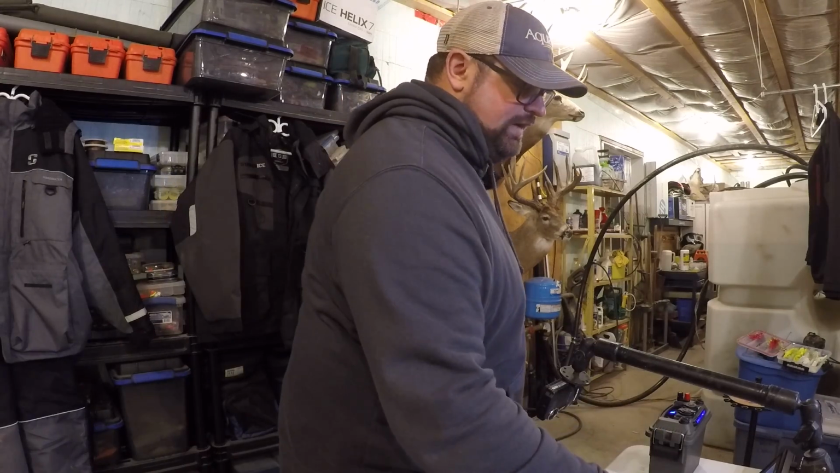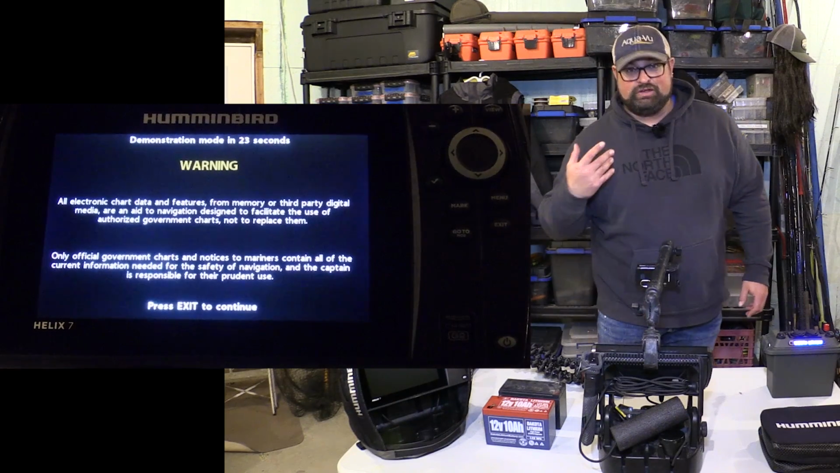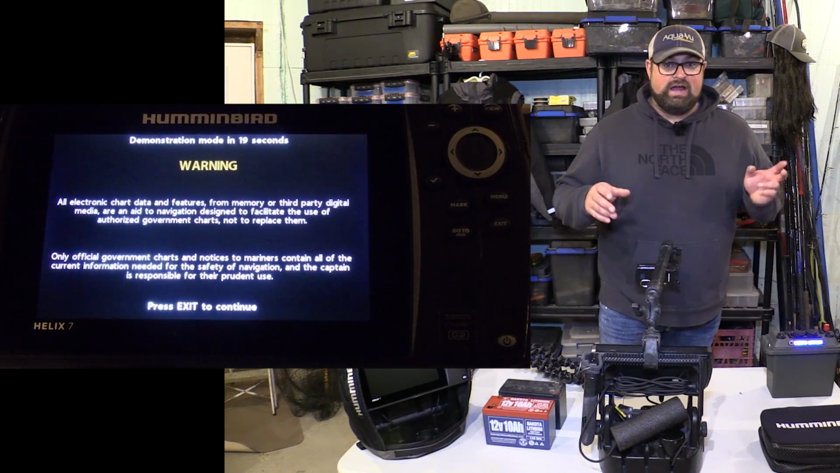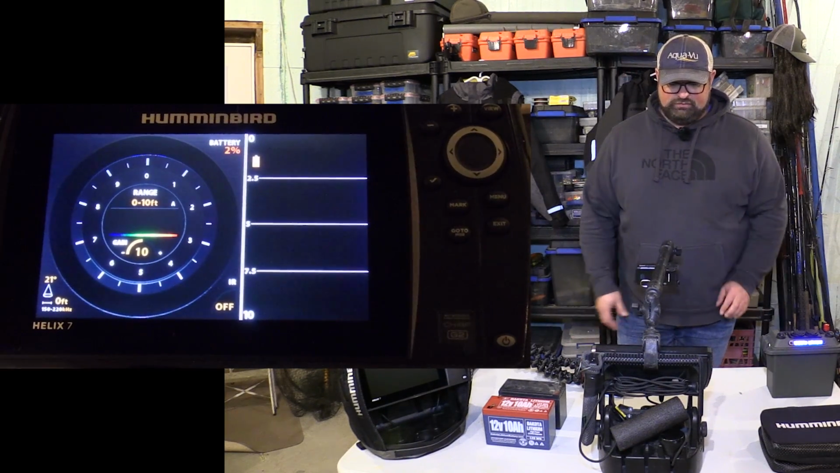Okay, so the unit's just fired up. You can see here, you have to hit the exit button within the 30 seconds. That's probably the most annoying feature because a lot of times it's nice to be able to turn it on and kind of walk away. Keep that in mind. You have 30 seconds to hit the exit button before you get back to it.